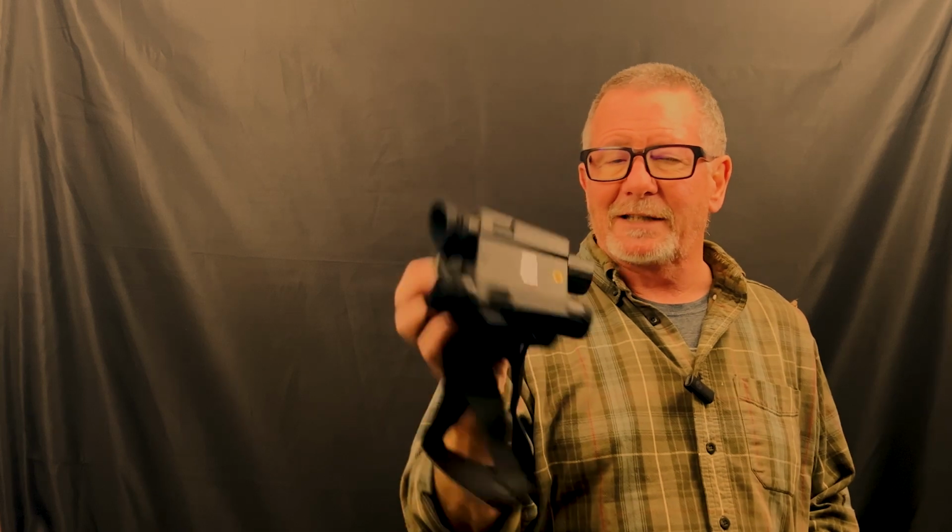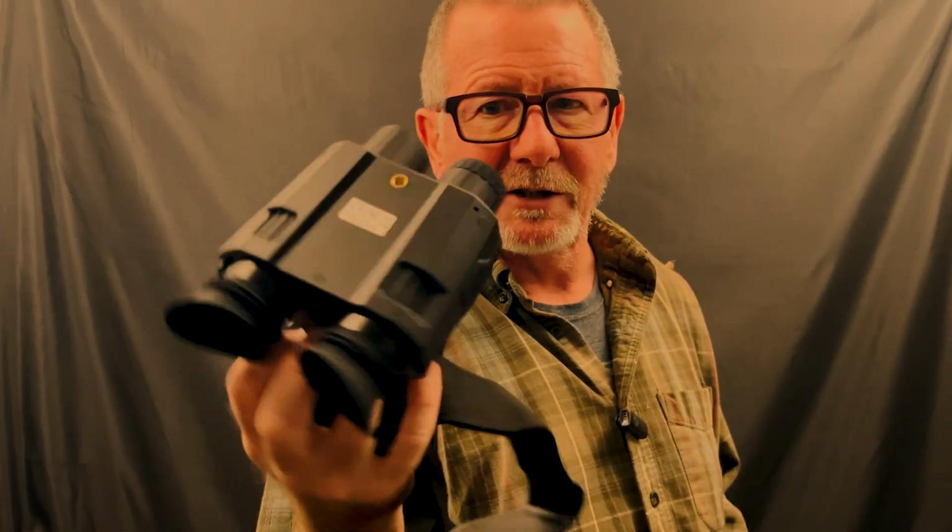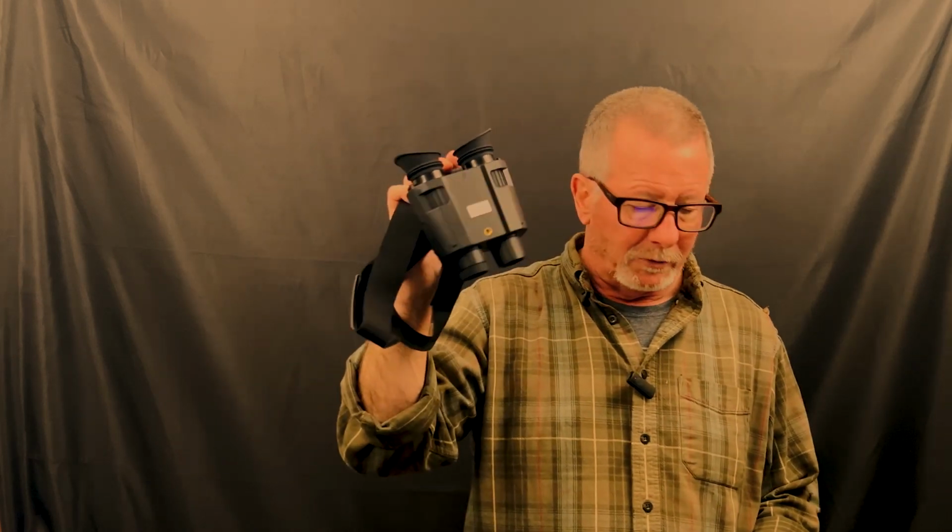The objective lens is so small, it's only about 20 millimeters, as I measured. That limits the amount of light that's coming in. So if it had a bigger objective lens, it might pick up more light and do better in ambient light, but it doesn't. Then there's the questionable water protection. They say waterproof, but they're not waterproof. I mean, splash proof is what they are.